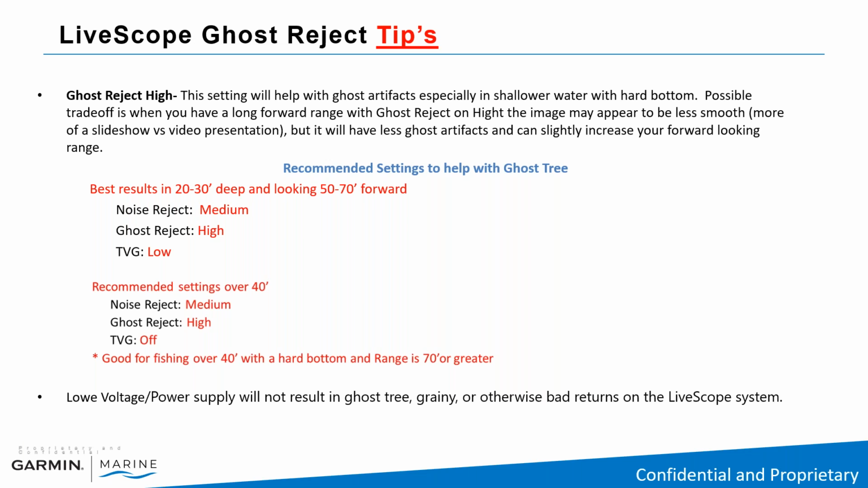LiveScope Ghost Reject tips. So again, these are tips and recommendations. It's not 100% absolute, but this is what we found during testing that we would suggest you try if you're having this issue. This setting will help the ghost artifacts, especially in shallow water with hard bottom.